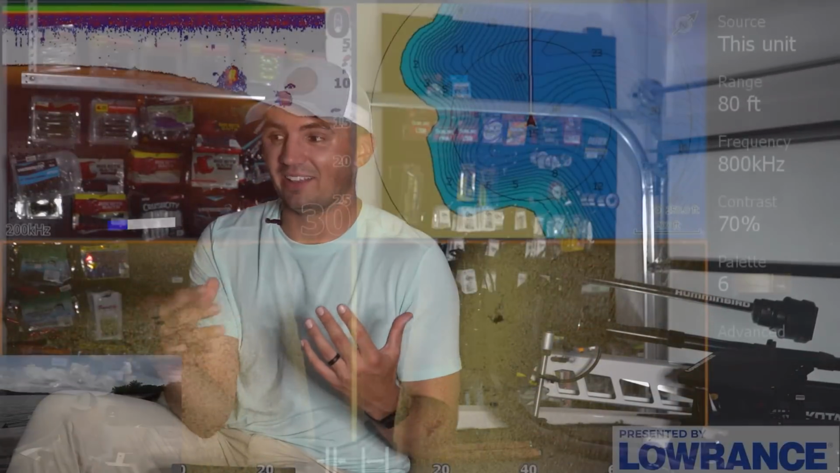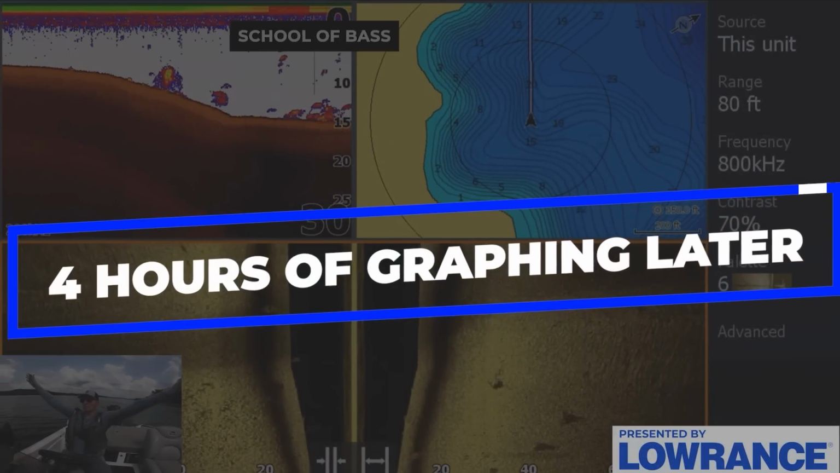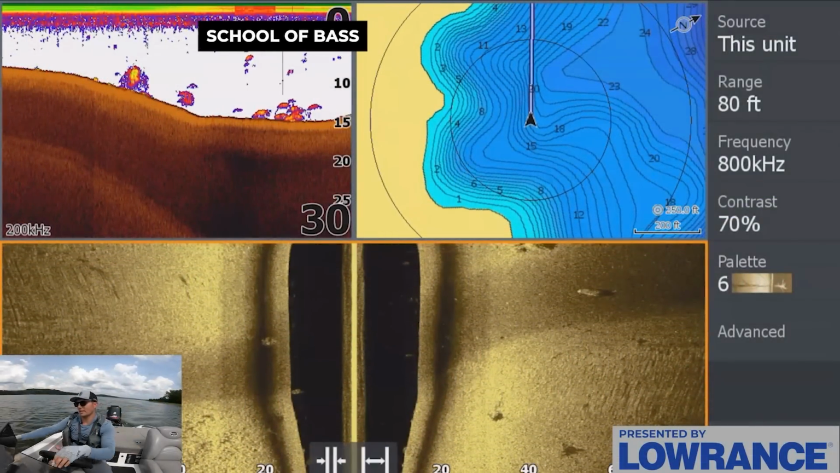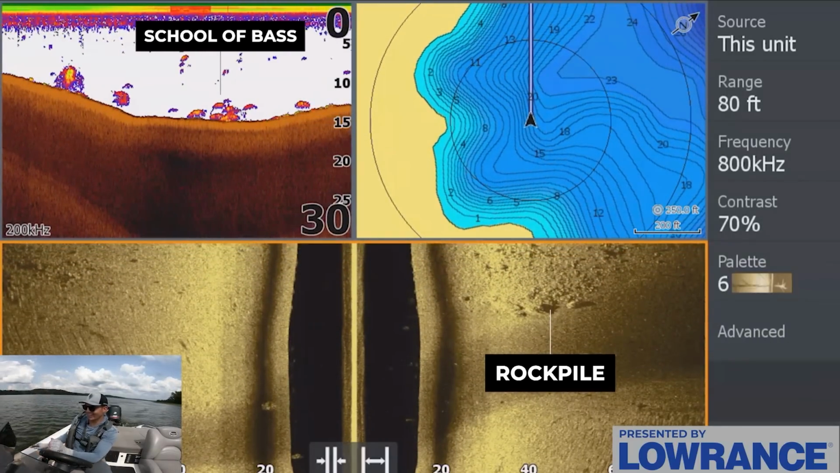I don't know if that's what I want to do for my fishing personally, and I actually had a lot of fun fishing without the forward-facing sonar this past month. I actually felt a little bit more of a sense of accomplishment personally, finding those fish, trying to catch them, but it was definitely way more of a grind.